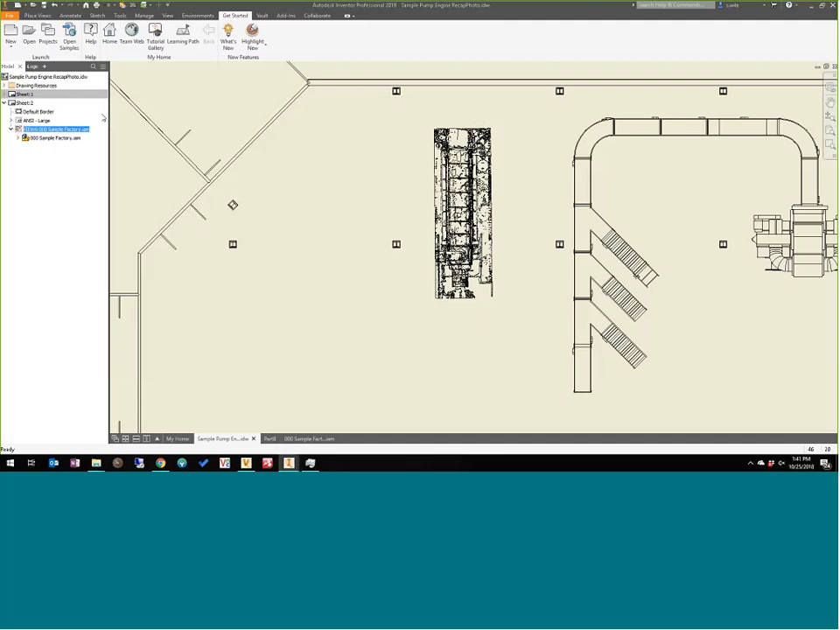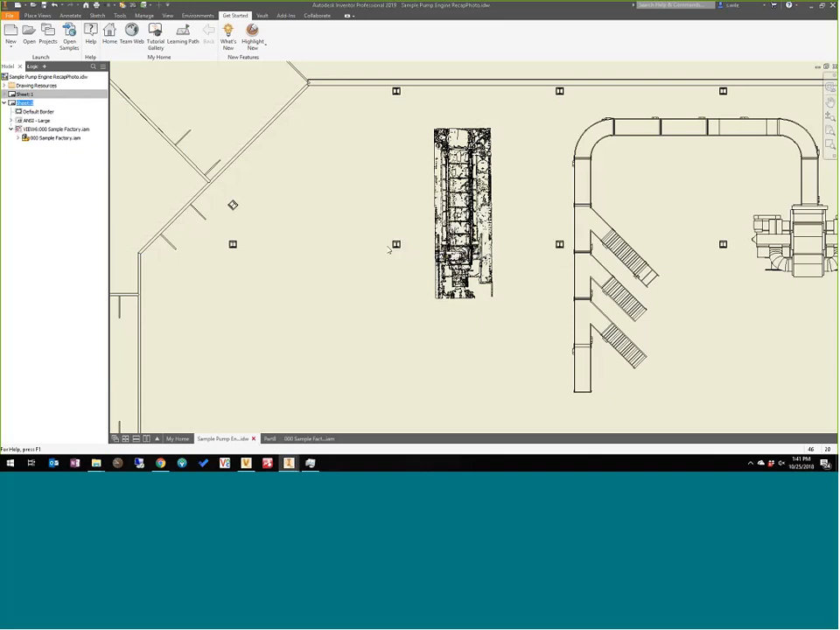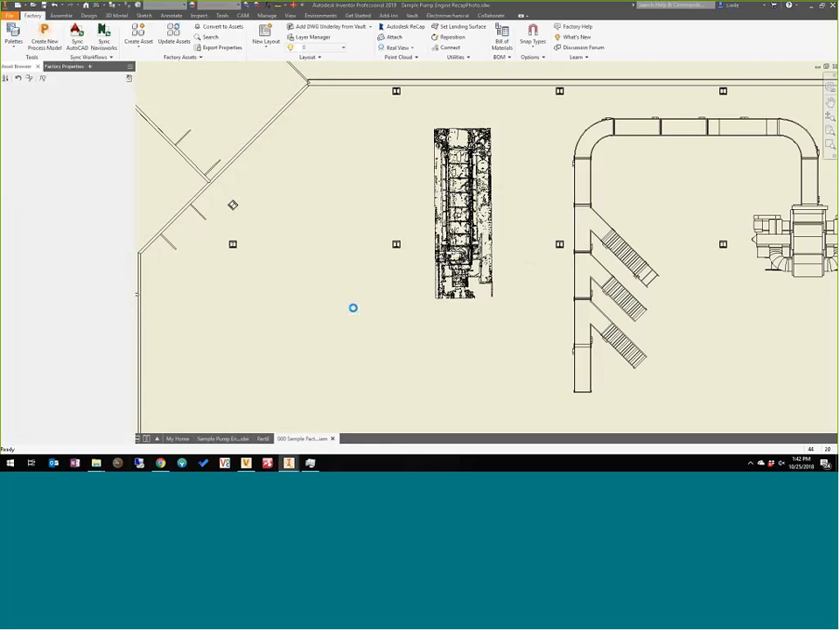So let me close this drawing so my Inventor can breathe again. And let's talk about Vault. How much time do I got? 1:42. Let's talk about Vault. So it doesn't want to close. Oh, do you wish to continue closing? Yes. Do you want to save? No. Now I see why it didn't close.